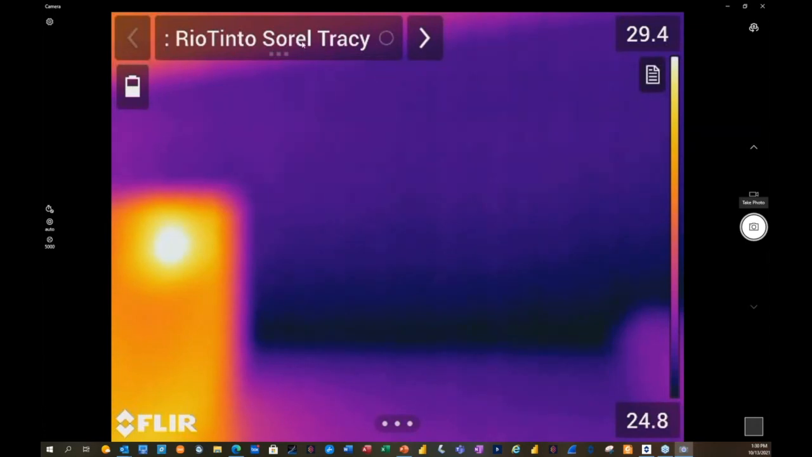As you can see, the route is already loaded, as I mentioned before. So you have the 3 dots. So imagine I'm an operator, I'm arriving at a site, or a technician. I want to see where I need to go. Remember, I mentioned you can do multiple levels to this. In this particular case, I'm at this site, Rio Tinto Sorel Tracy.